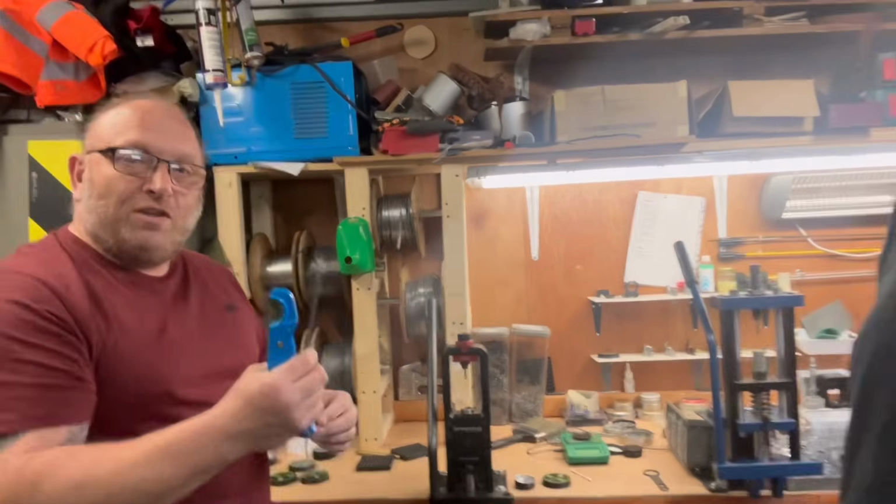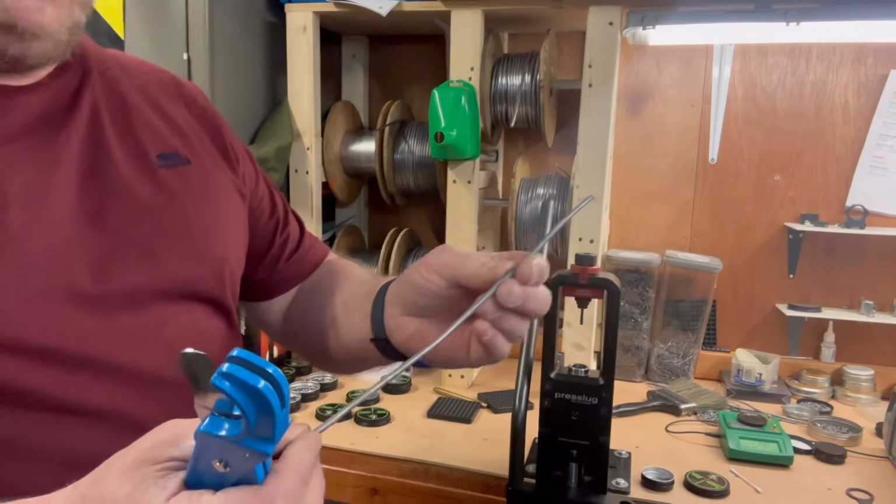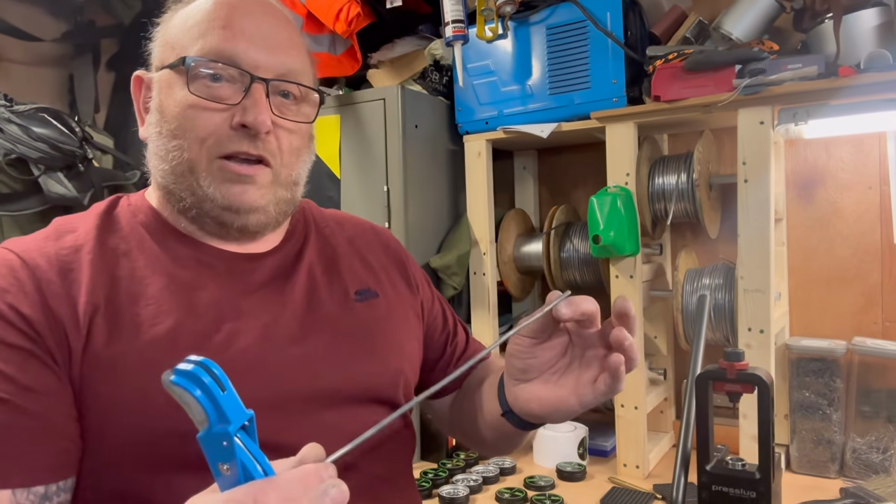First we start with a piece of lead wire. As you can see, over time this gathers oxides, and it's a little bit harder than the normal surface of the lead. I don't want this in my dies, and you don't want this in your barrel. So the first thing we need to do is give it a clean.